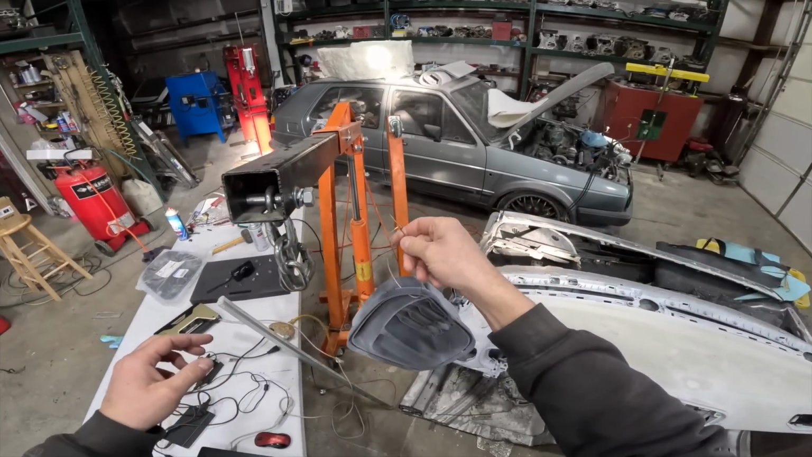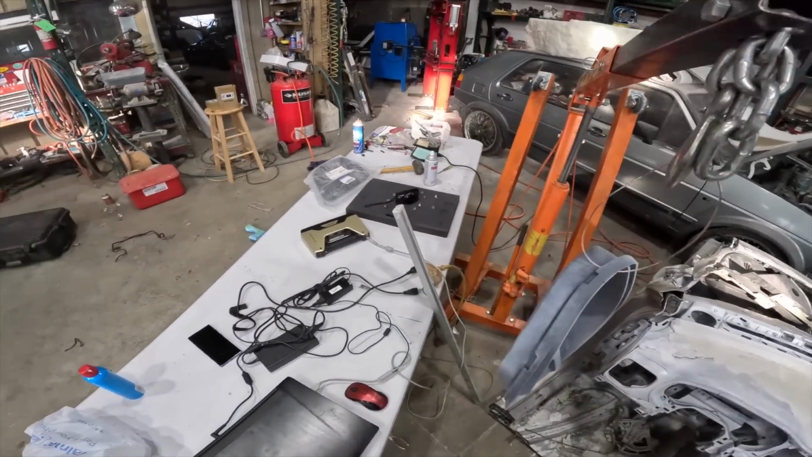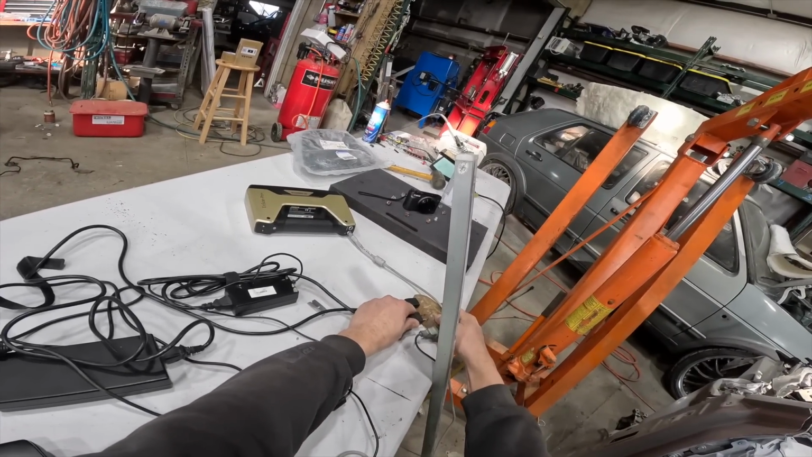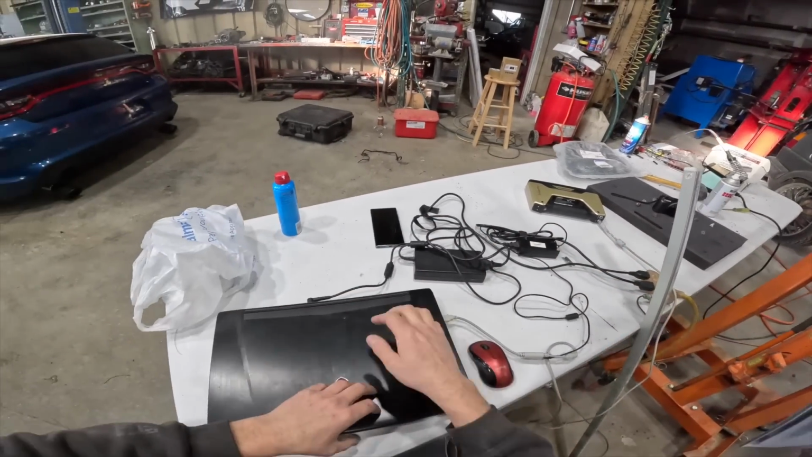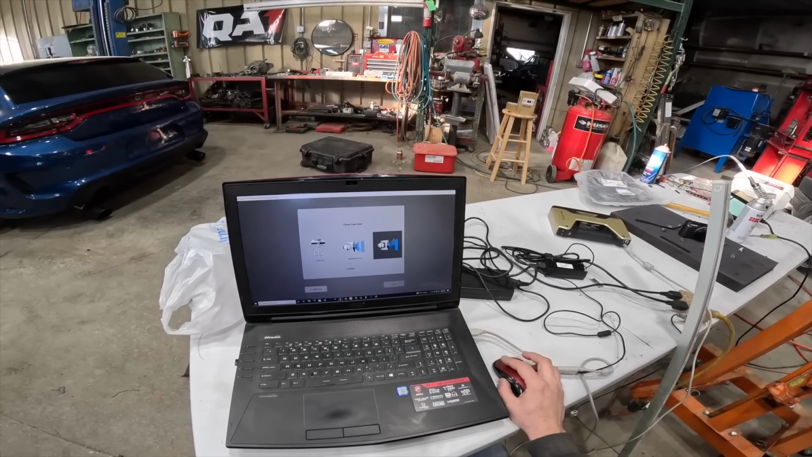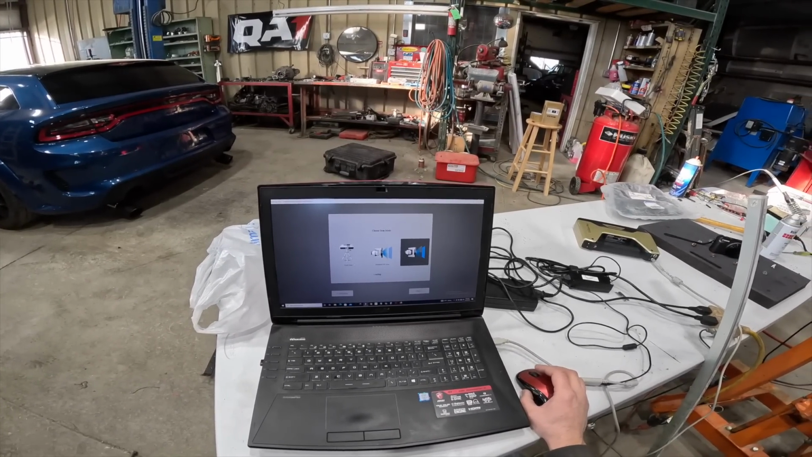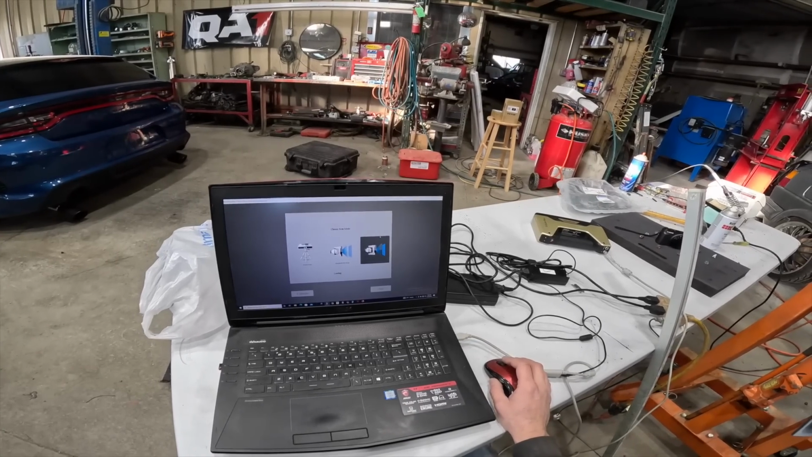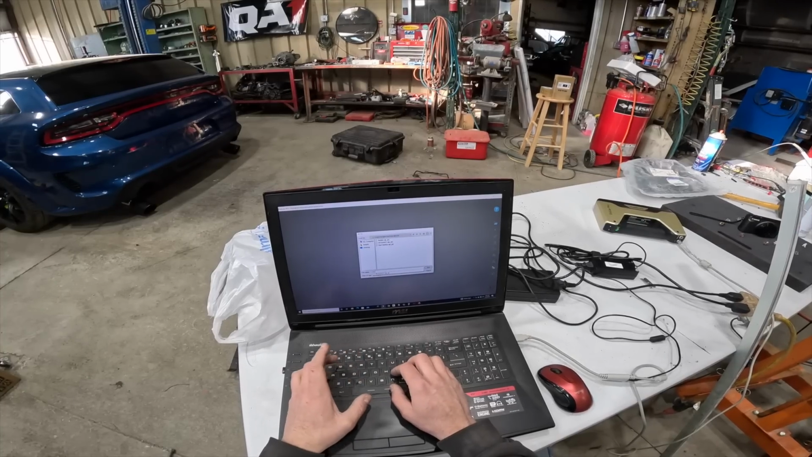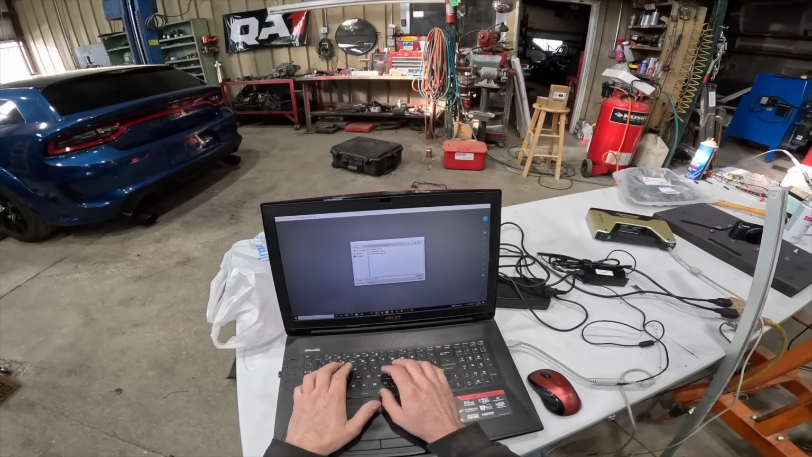So I'm actually going to hang this up here like so, and now I need to plug in the 3D scanner right there. Turn on the laptop. So gonna do handheld rapid scan. Could do a fixed scan or an HD scan, but this is the one we want. I'm gonna do a new project. Hellcat wide body left hand grill.